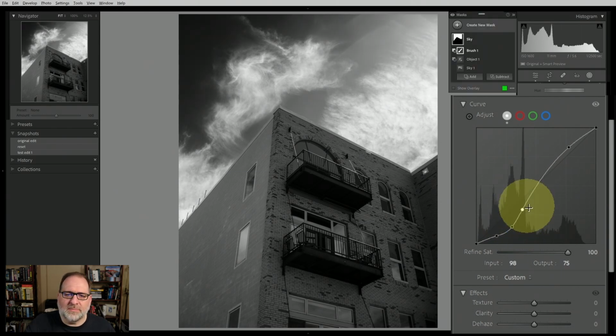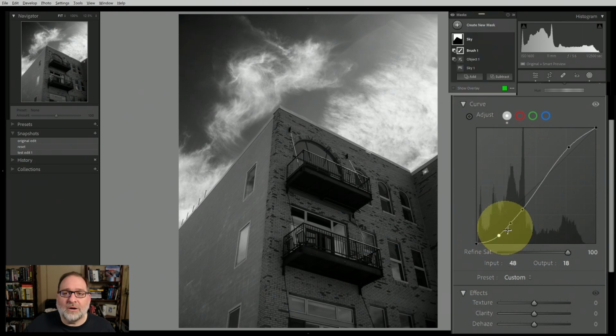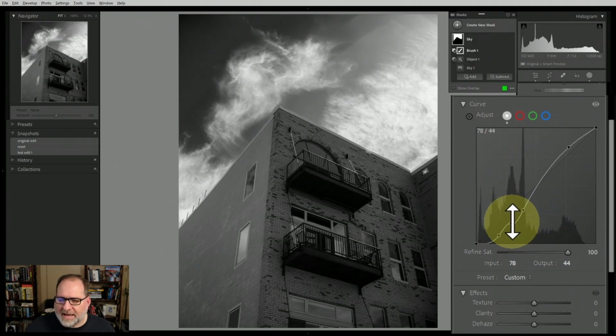And you'll notice that what I'm doing here at the image right now is particularly focused on the upper left-hand corner, so making that a lot darker by making these adjustments. The right-hand side of the sky is very bright. We'll deal with that in a minute. But right now, I want to adjust the dark part of the sky. I want to keep the clouds bright, but I want the sky to be very dark. So that's why I'm making the adjustments that I'm doing, is to go for that really strong, high contrast look.